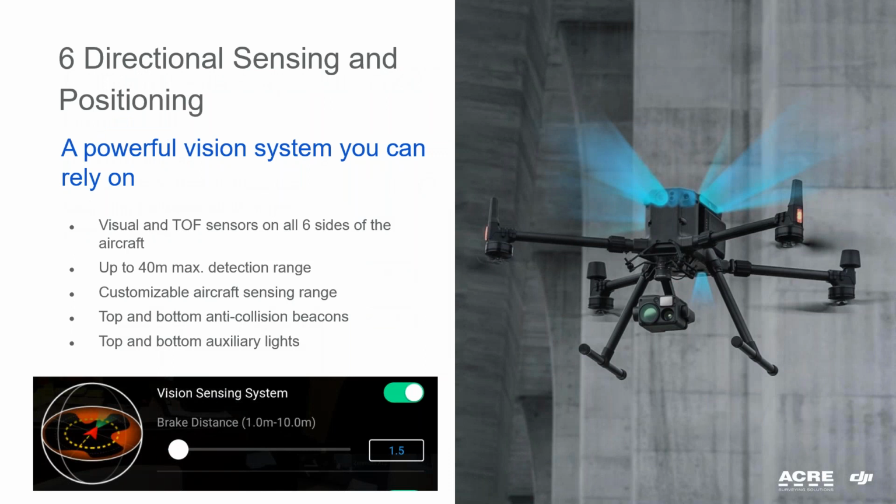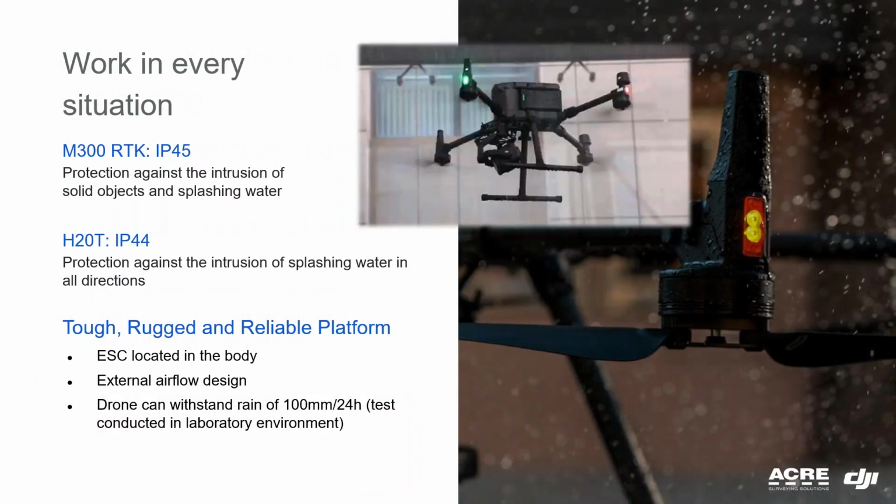Six-direction obstacle sensing with the capability of customizing the range of the detection and brake with visual and TOF sensors. This is something that our clients in ACRE have been asking us for a long time. We can work in every situation. IP45 provides flight during the rain. The ESCs located in the body are now more protected. Its wind resistance is 54 kilometers per hour. So, a rugged and reliable platform.